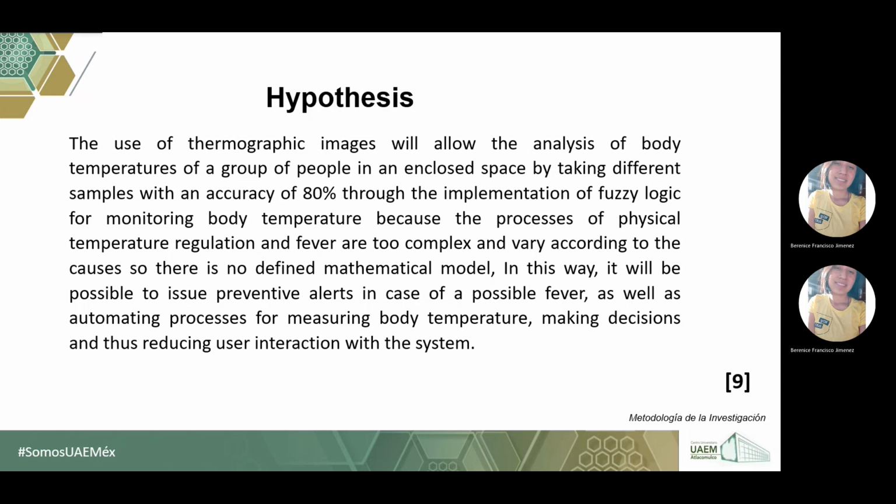So with mathematical models it will be possible to issue preventive alerts in case of possible fever, and it will be an automatic process to measure body temperature, making decisions and reducing user interaction with the system.